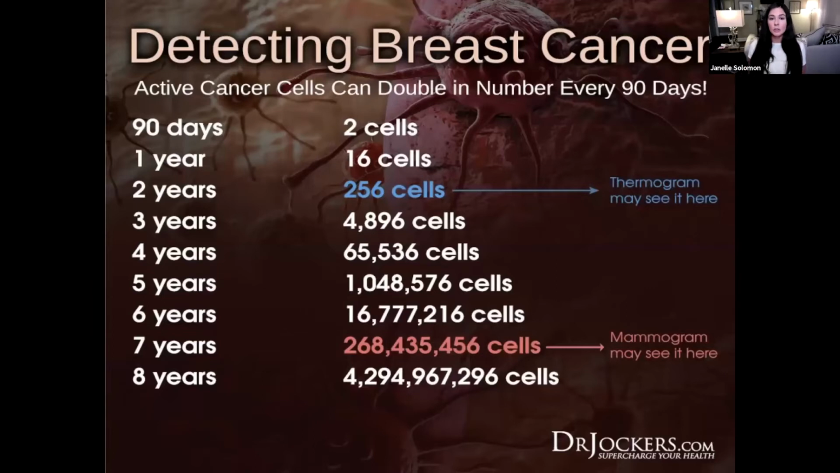Thermography is so amazing because we are detecting the thermal activity that is present in that process. So this just shows you 2 years, 2 cells would develop into 256 cells. And at that point, thermography could pick that up because that process that I just showed you on the previous slide, angiogenesis, actually creates heat. So as a blood supply is feeding a clump of cells, that process creates heat, and we are picking up on that heat.